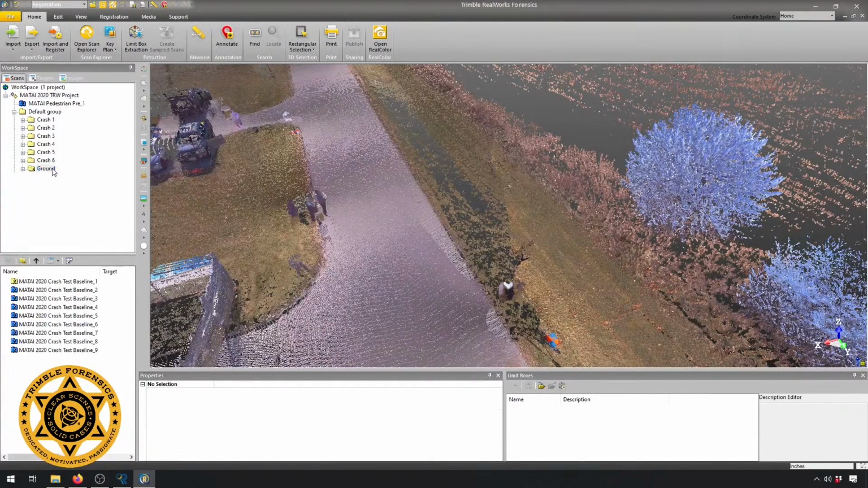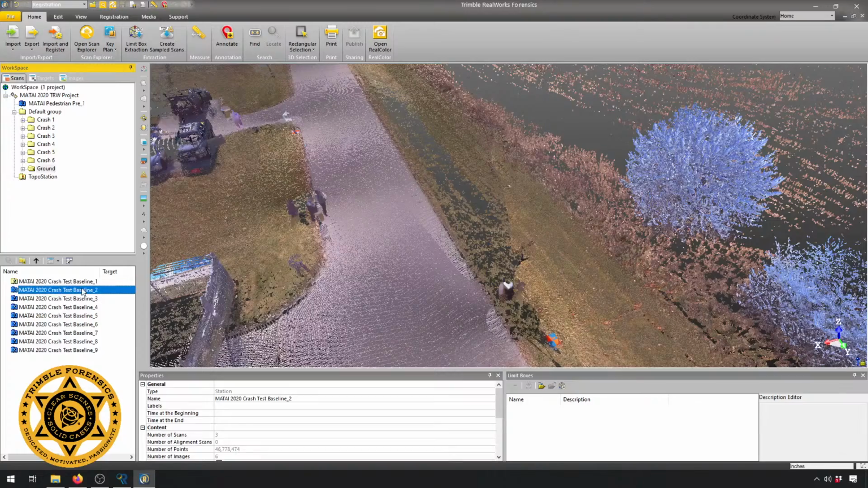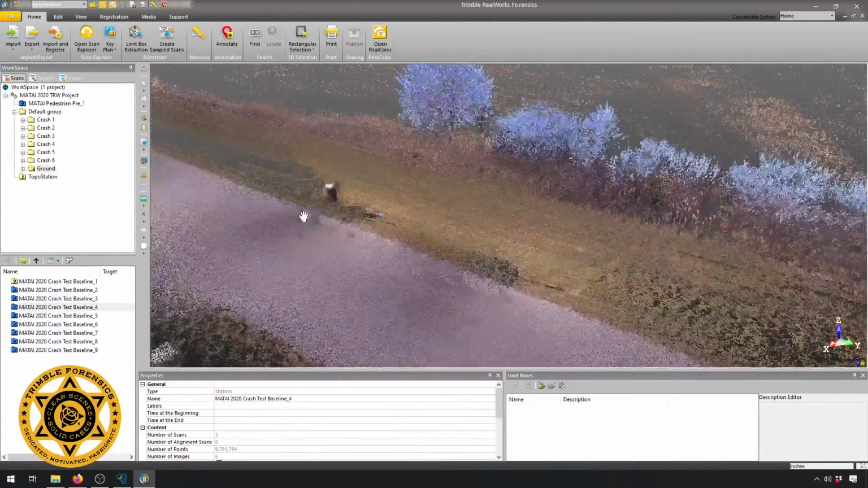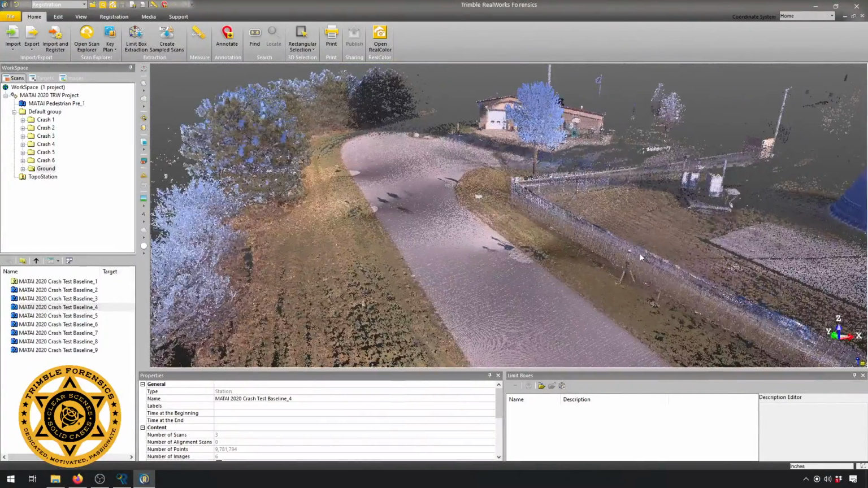And this was a total of, what do we have here? Some of these were about 43 million points, 46 million, 9 million. We really did a bunch of different laser scans here just to make sure that we got the roadway before everybody got out there.